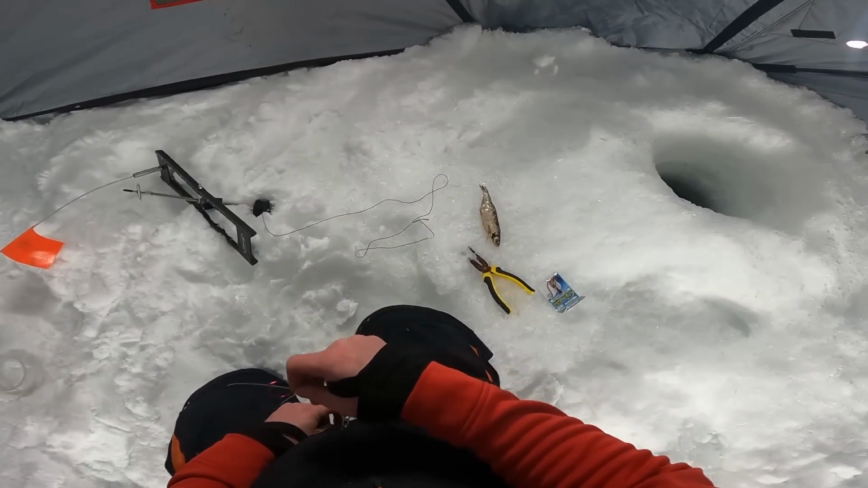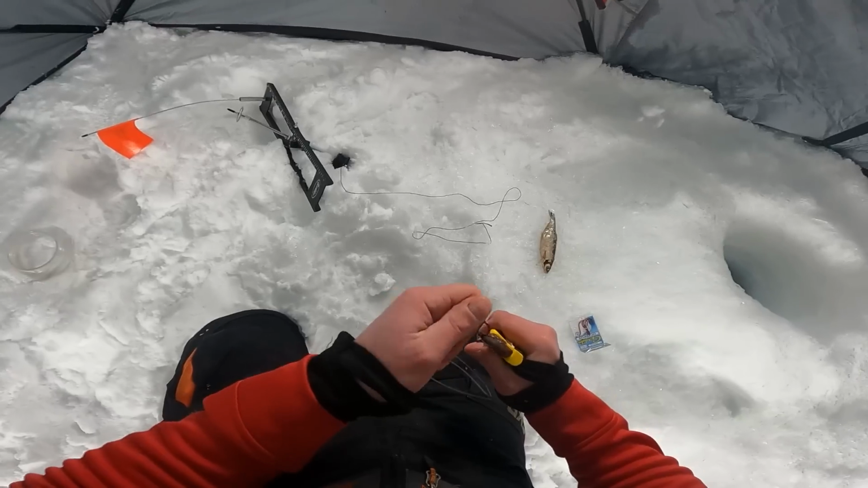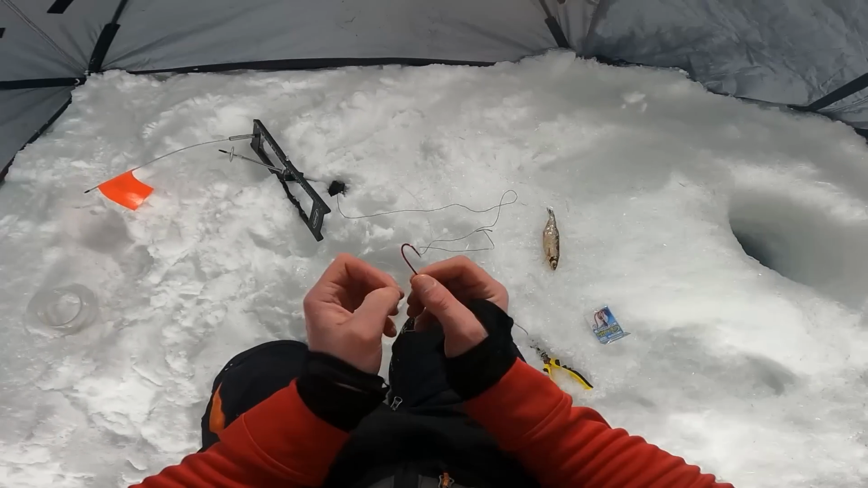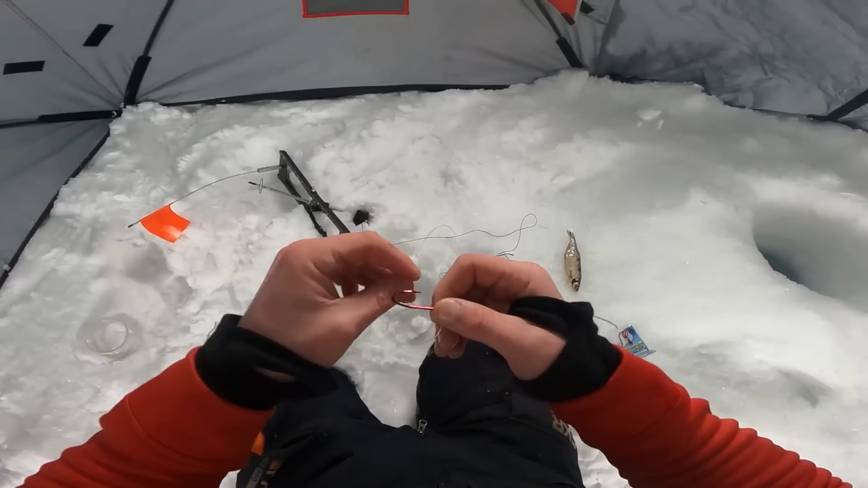So we have this Gamakatsu here. I'm just going to also debarb this hook, so if it does get hooked deeply or gut hooked, it'll be easy to just pop it out. Now, I'm just going to tie that on with a snell knot. Wrap your loop around the hook.